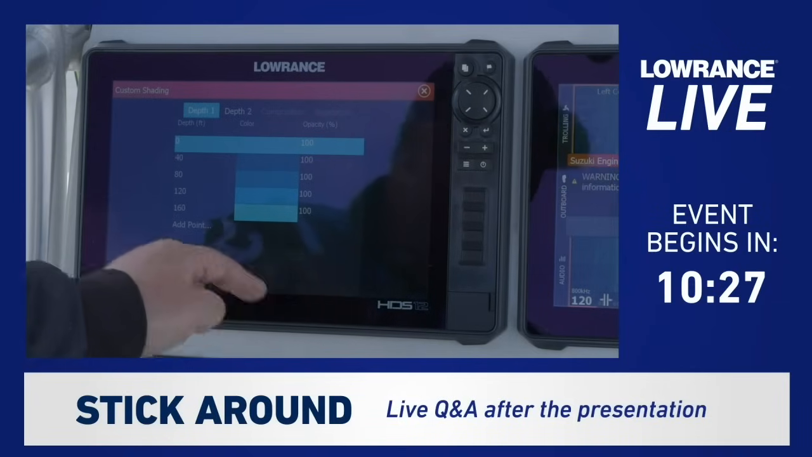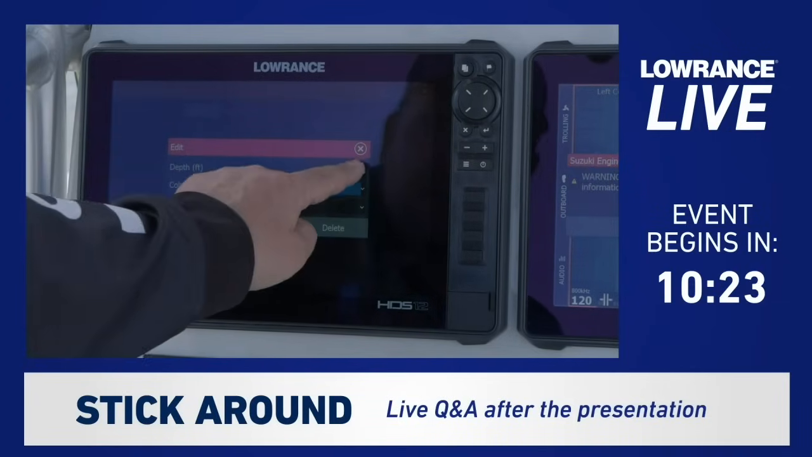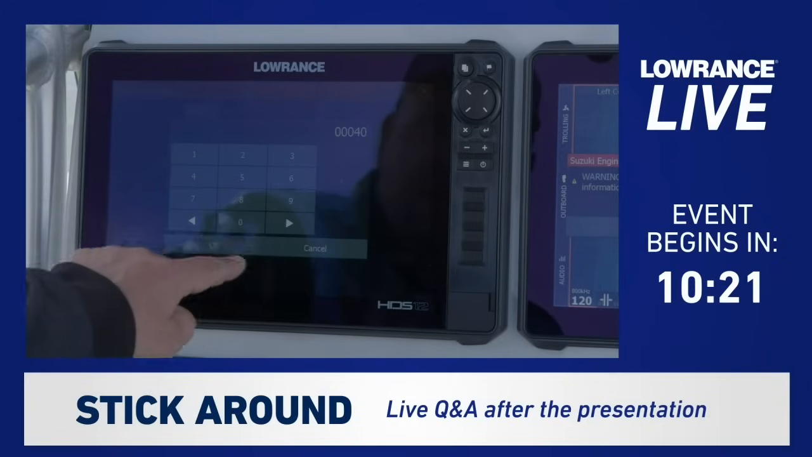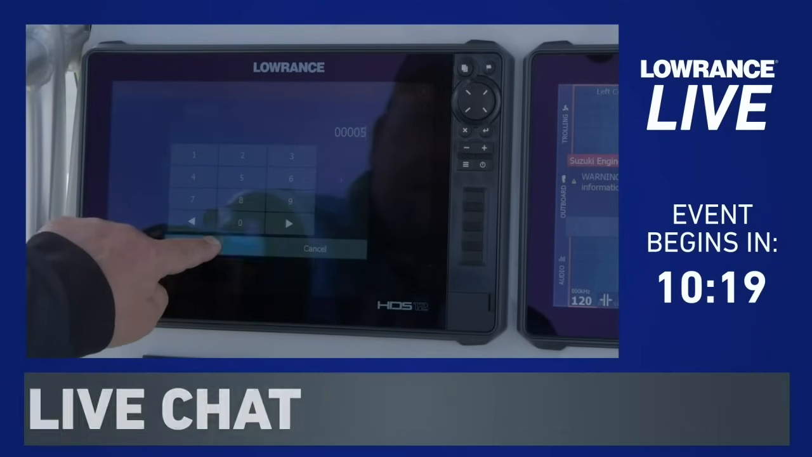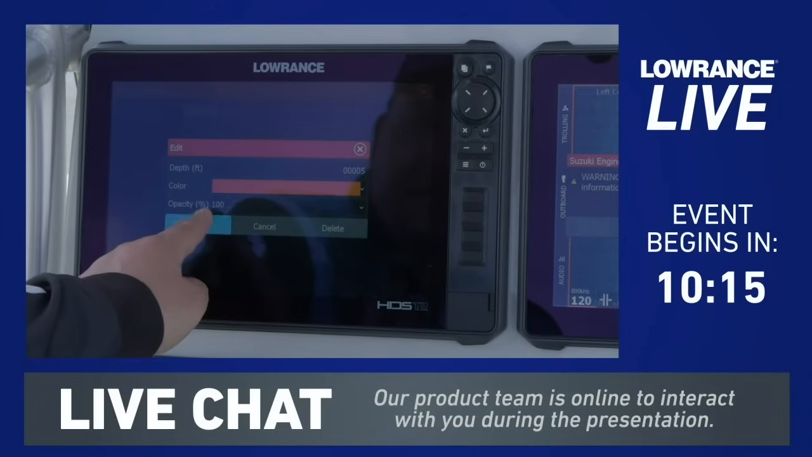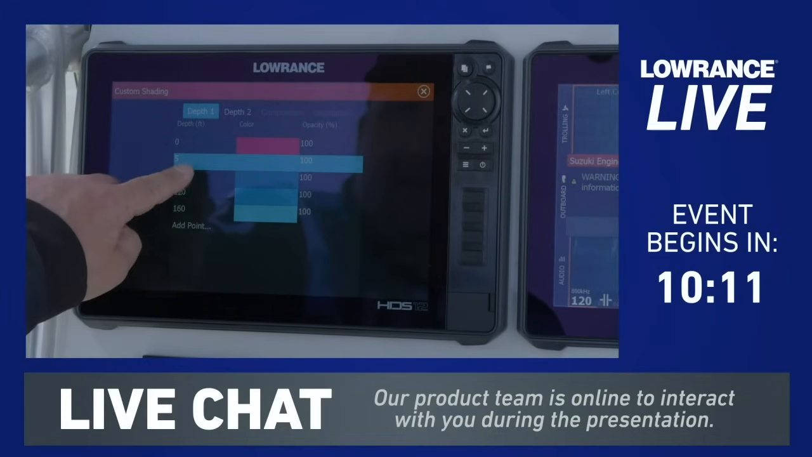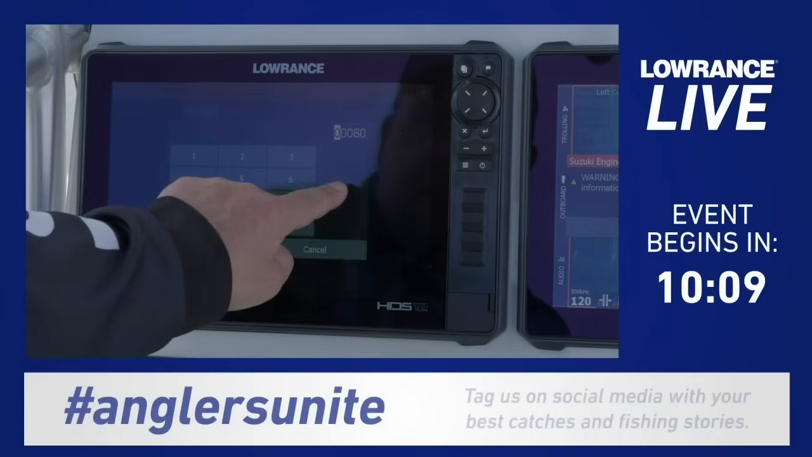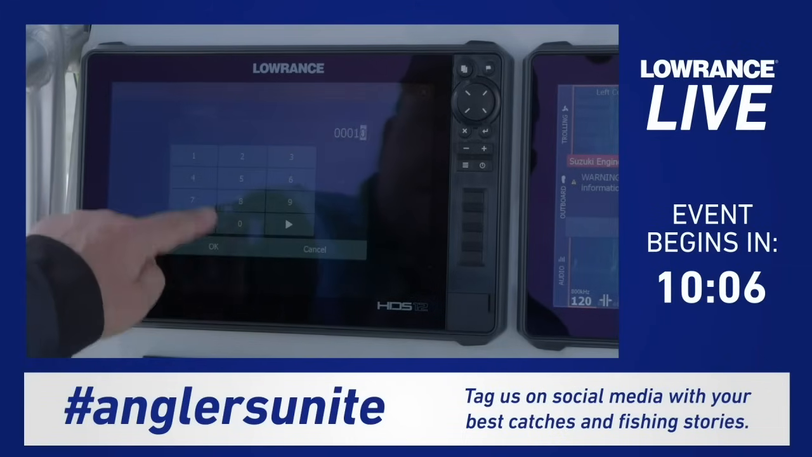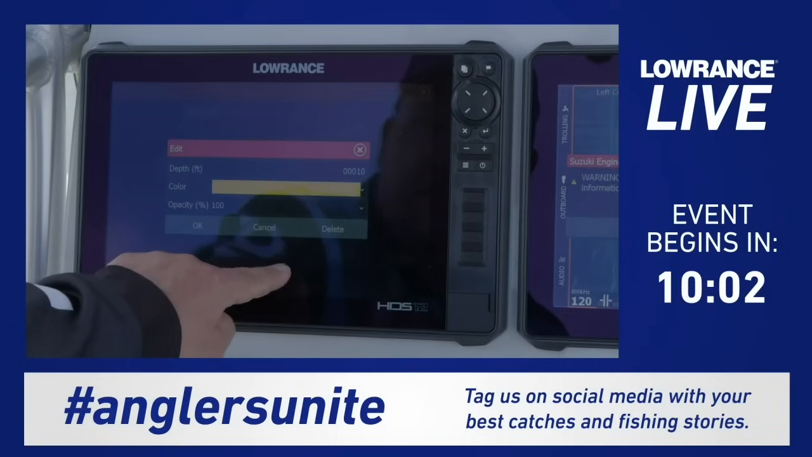Then the next thing I'm going to do is go over here and touch the second one down. The depth was set at 40 feet, but I want to change that to 5 feet. And then I want to change this color to orange. And then I say OK. So now that I've got that one set to orange, my next one says 80 feet. I want to change that to 10 feet, and I'm going to set it to yellow.